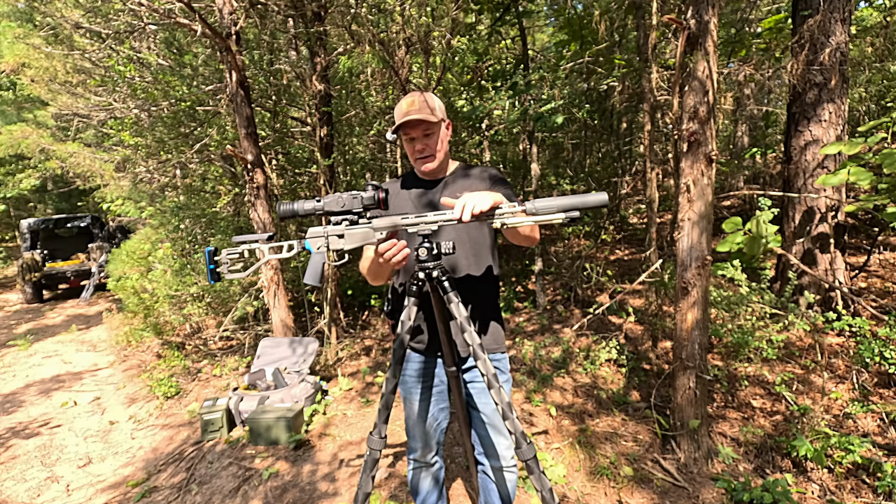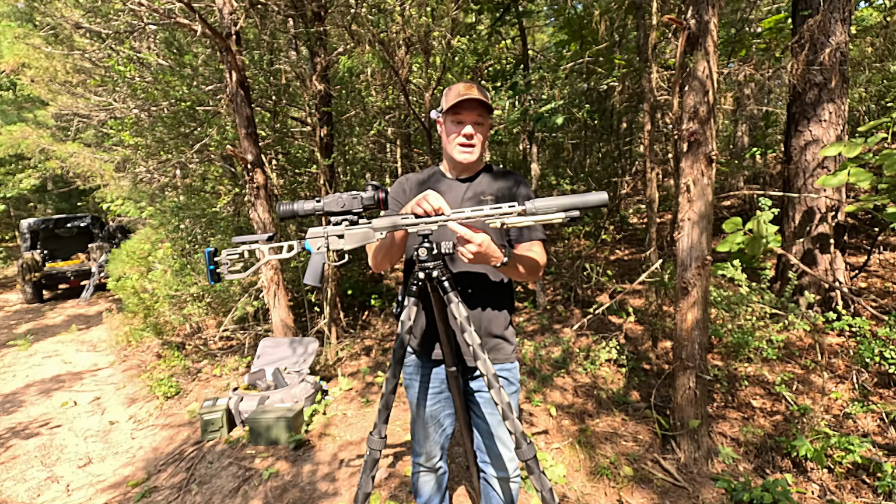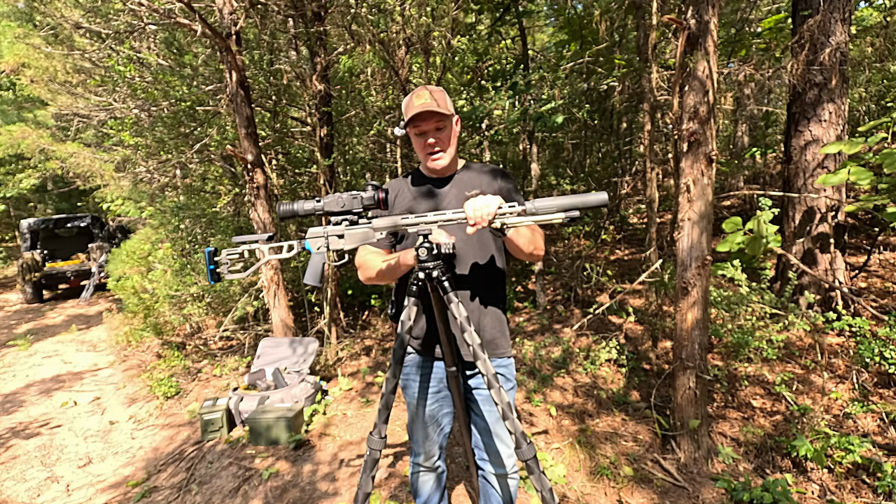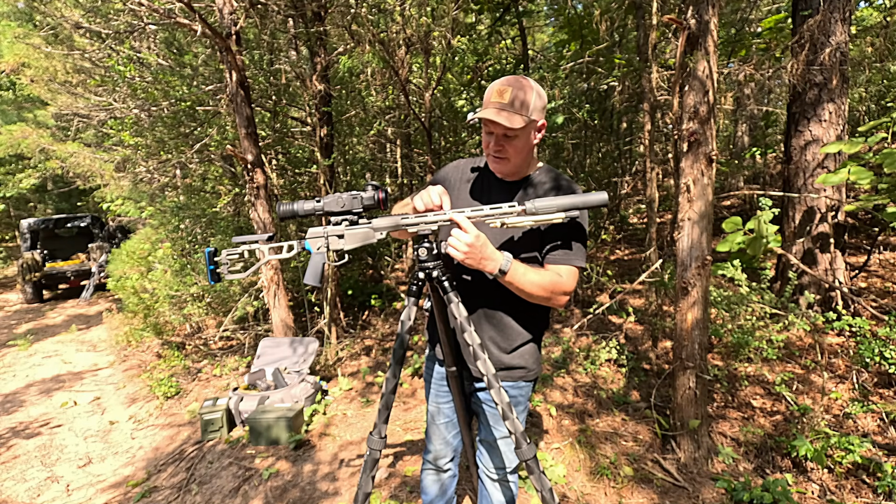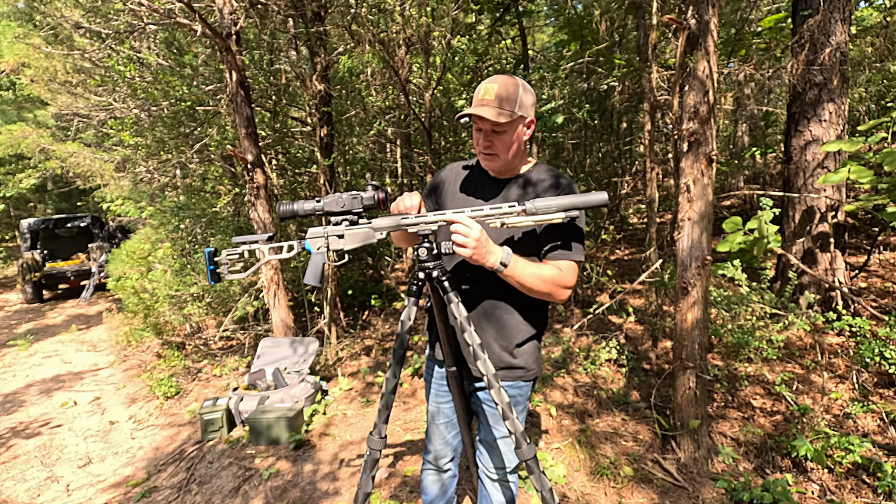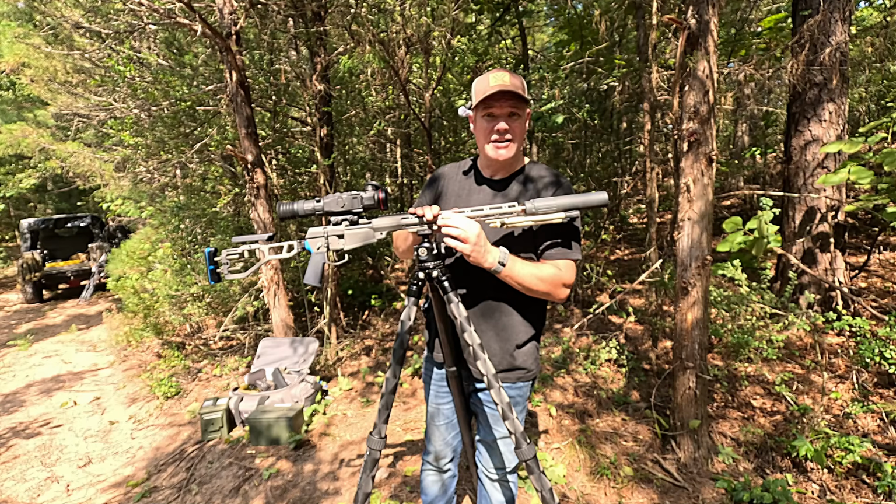So this Q mount, it's just wider than the M-lock. So it's got more space. It's supposed to be stronger. I don't know how. I've already smashed the end of this, and it caused these little screw deals here where you screw stuff into it. It's already caused some of them to come out. So not a huge fan of that. I didn't really care because I'm going to put the M-lock on here anyway. I'm getting rid of this. I don't like it, guys.